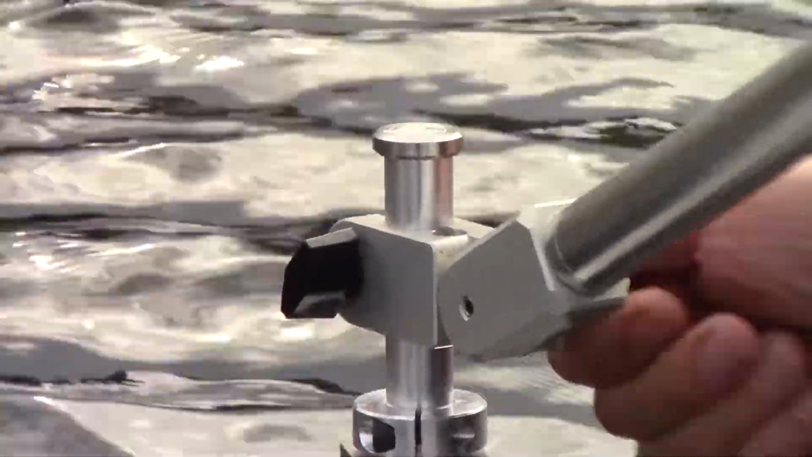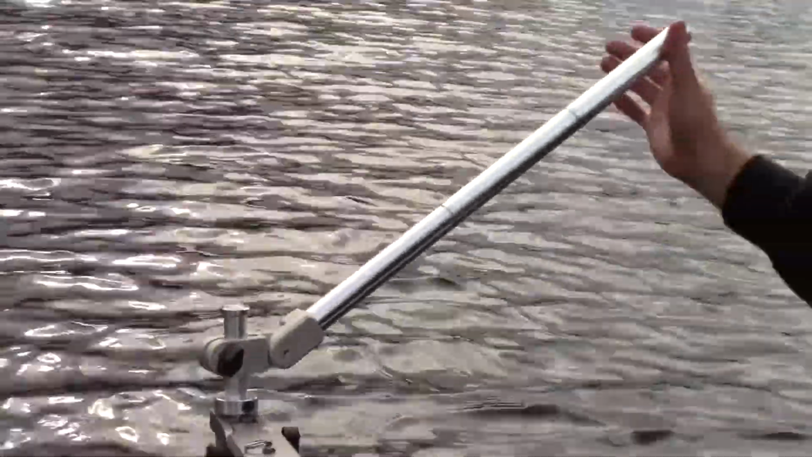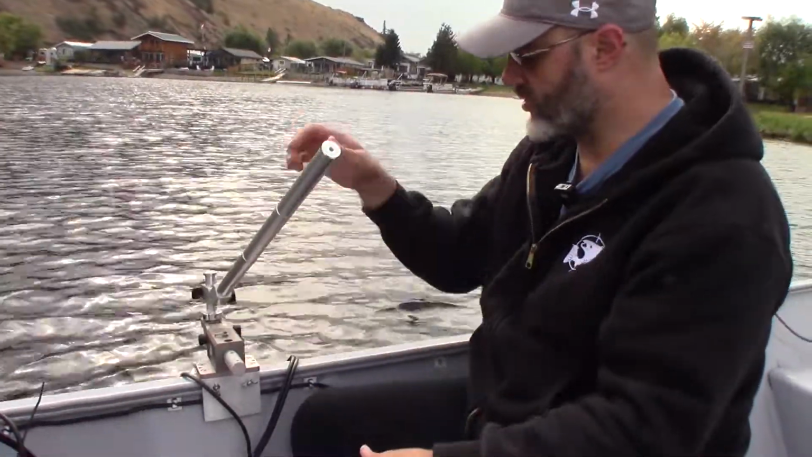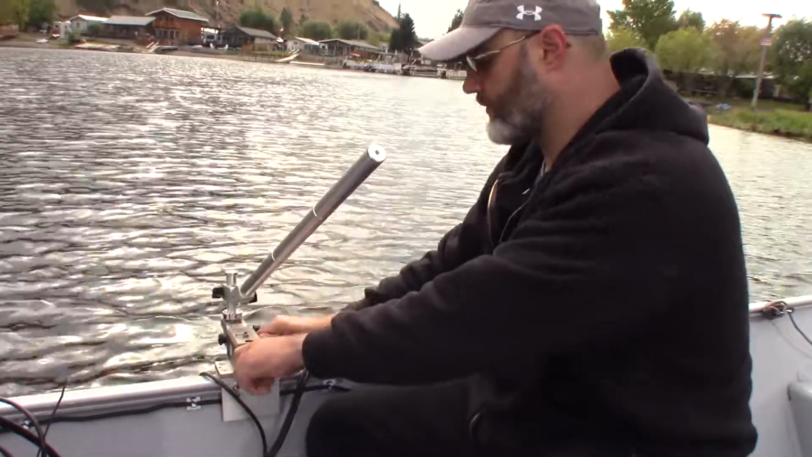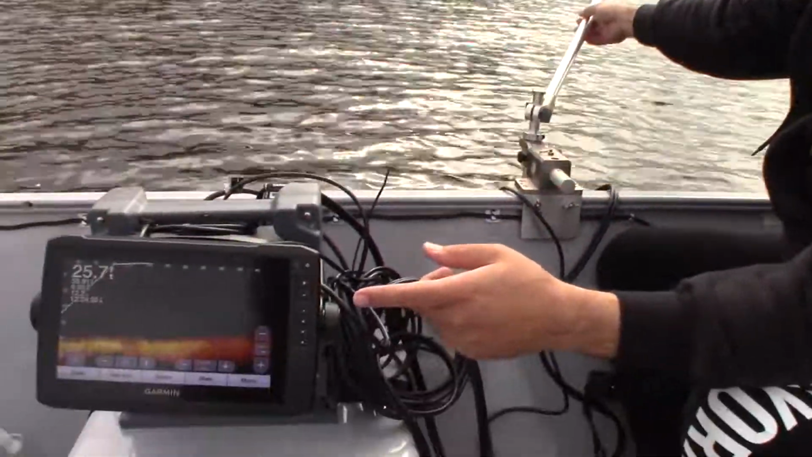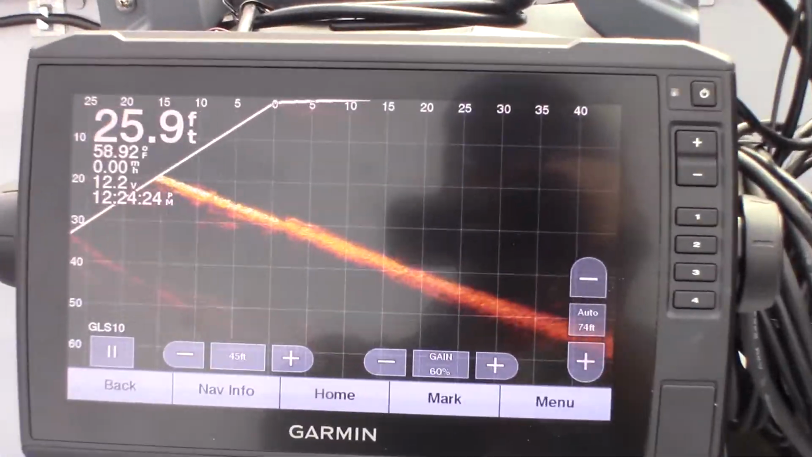Maybe you're standing up and you want it tilted up more towards your body, and then from there you can just rotate your entire Livescope system. We can tighten up the tensioner knob to take some of that slop out, and then away we go, just like so. And you can see again, we're moving around, looking around, trying to find the fish.